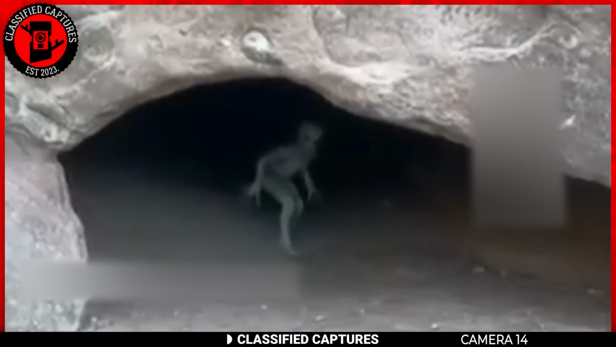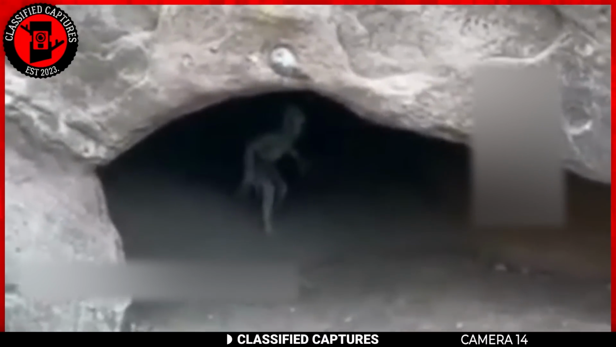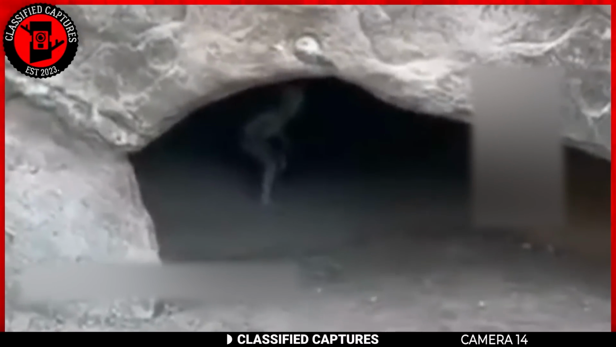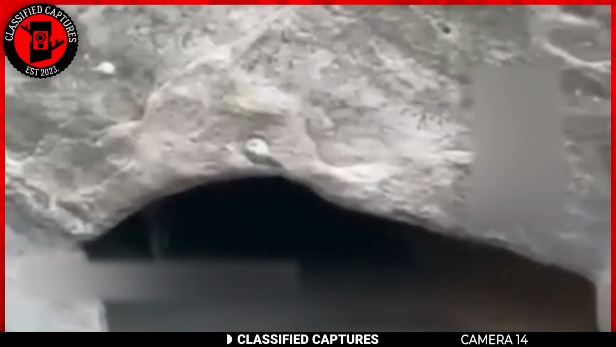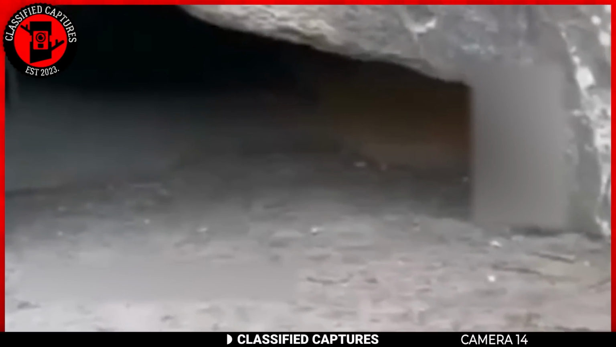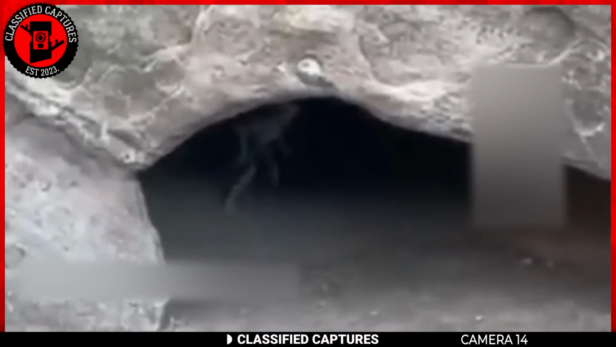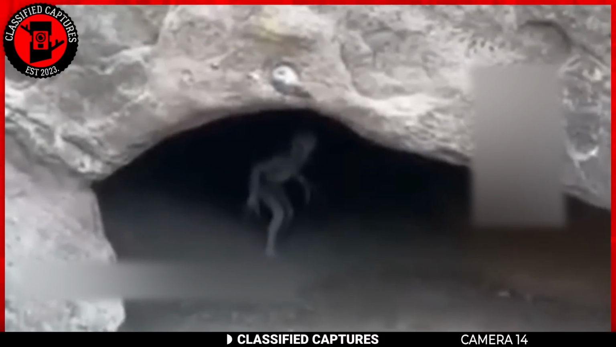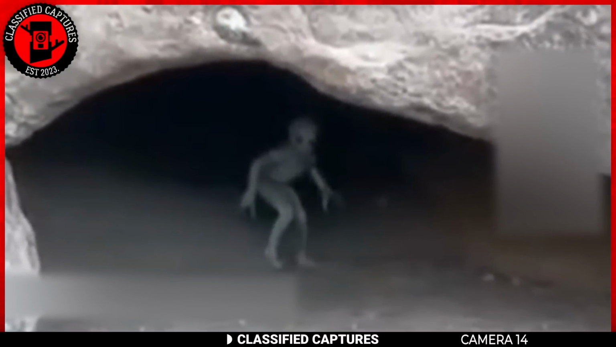When the creature noticed the drone, it immediately stopped in its tracks before retreating back into the shadows of the cave. The searchers were left stunned. While it's unclear whether they ever found the missing woman, they did share this clip of the search. The sighting raises the chilling question: did she encounter something not of this world? Could this alien-like entity be responsible for her disappearance?